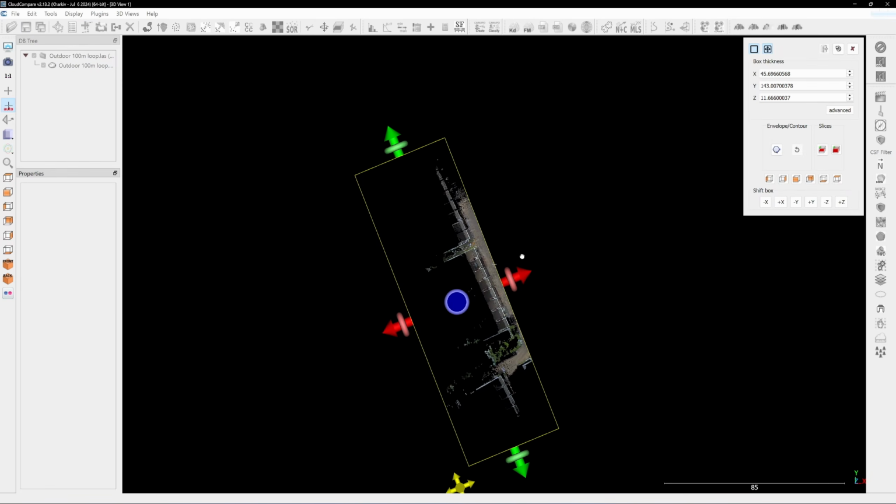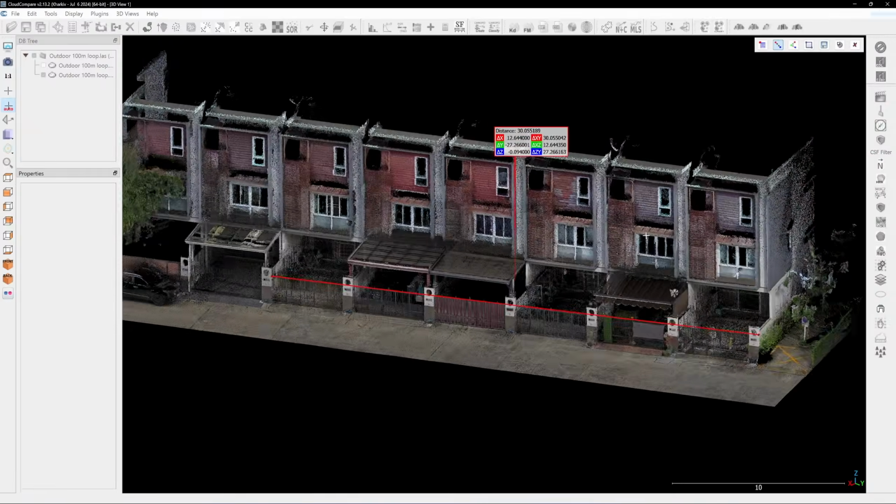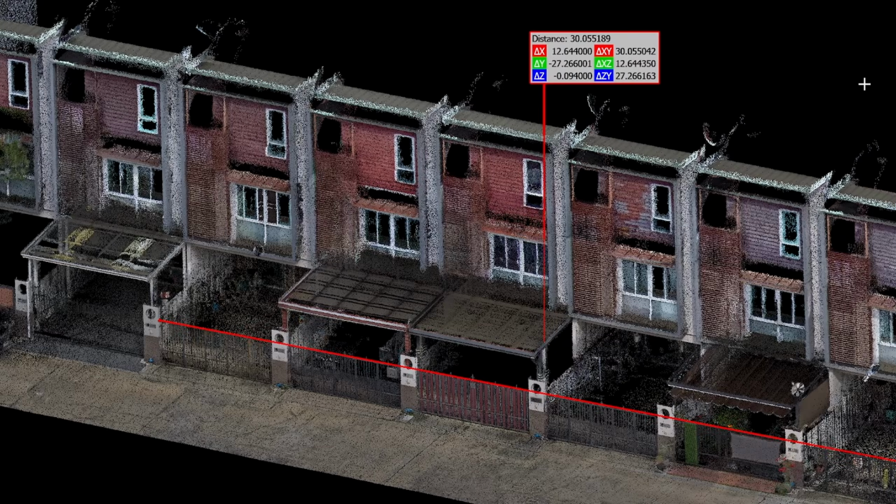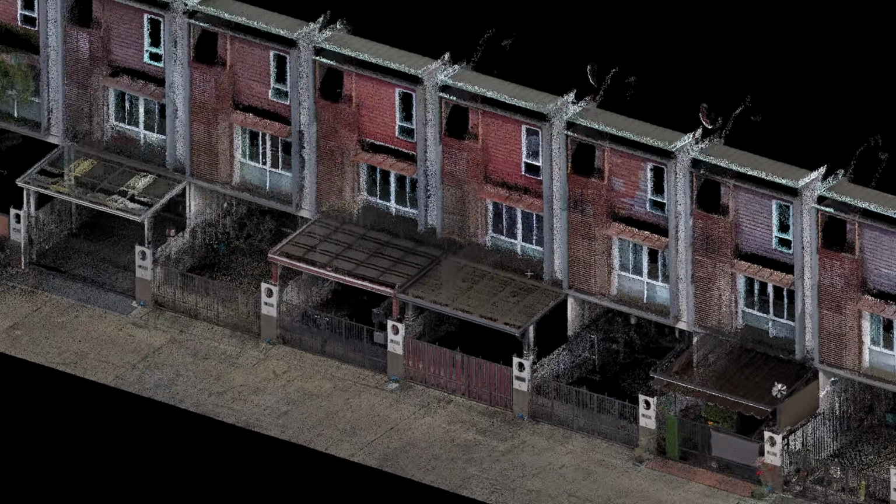So I rescan and measure again. This time the error reached 55 millimeters, which is large compared to the other scanner I have tested that shows less than 10 millimeters of error.